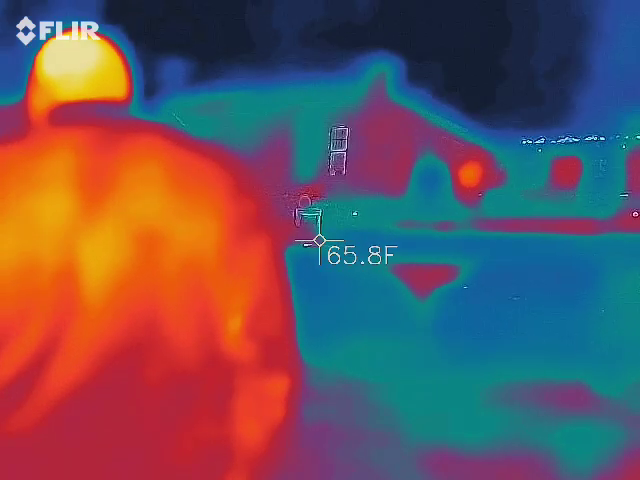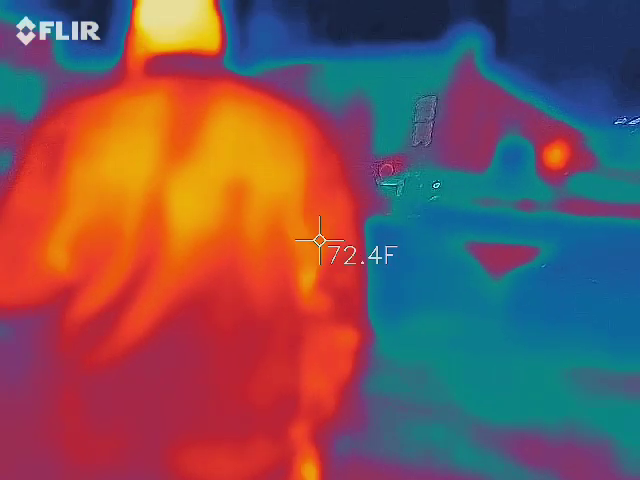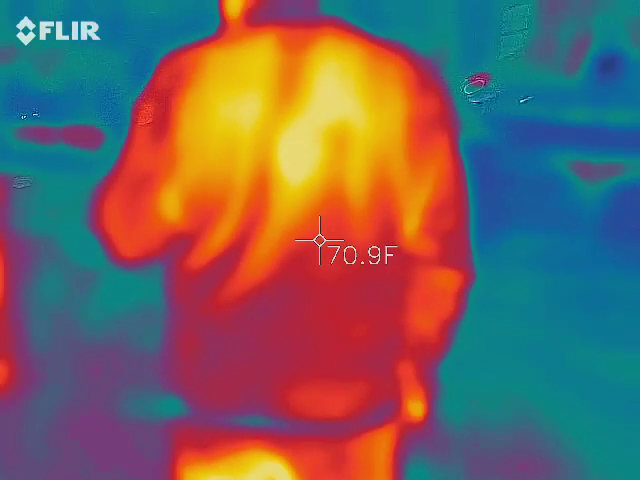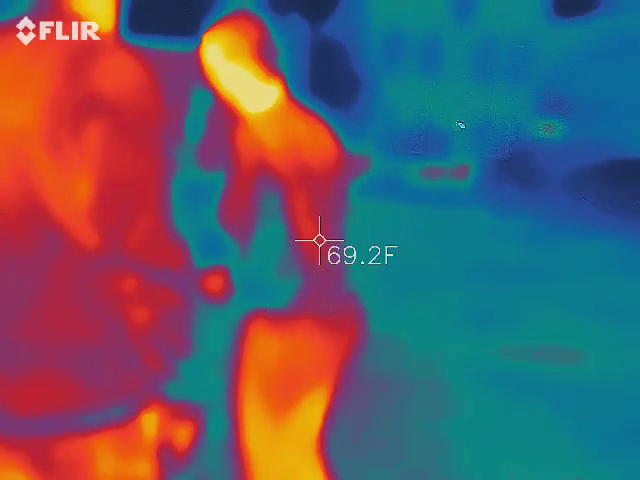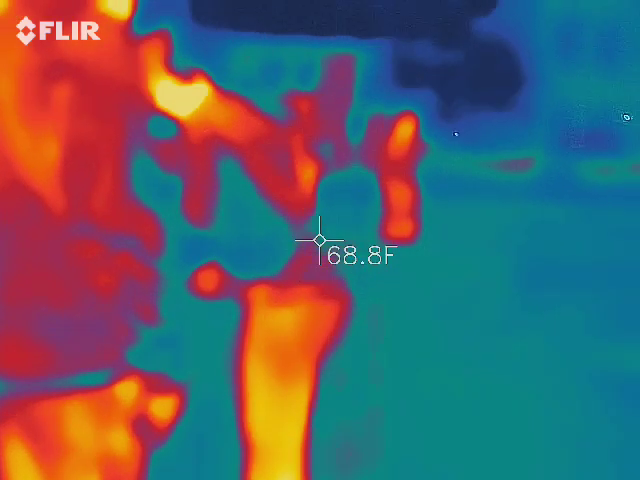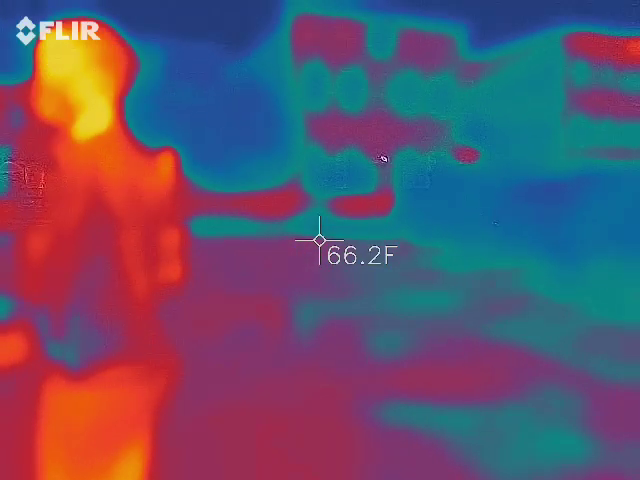Oh my god. That's nuts. It's also taking ambient temperature. So if it drops more than 5 degrees, it'll give me a kind of warning. So again, it's kind of a multi-tool for everything you guys are all using.